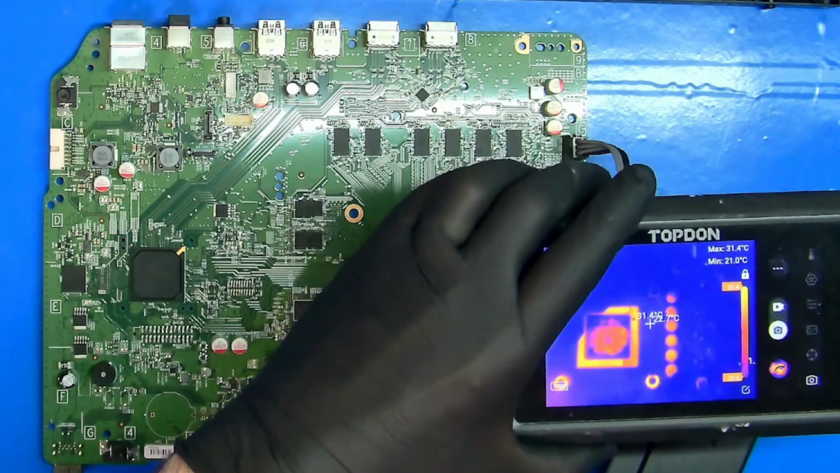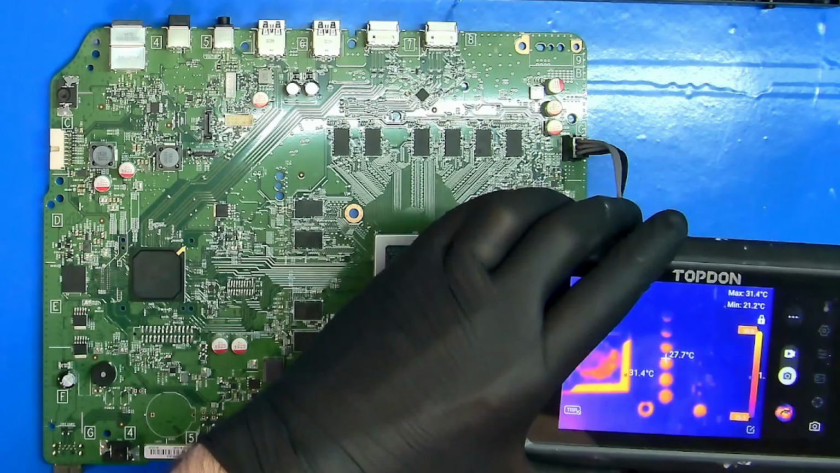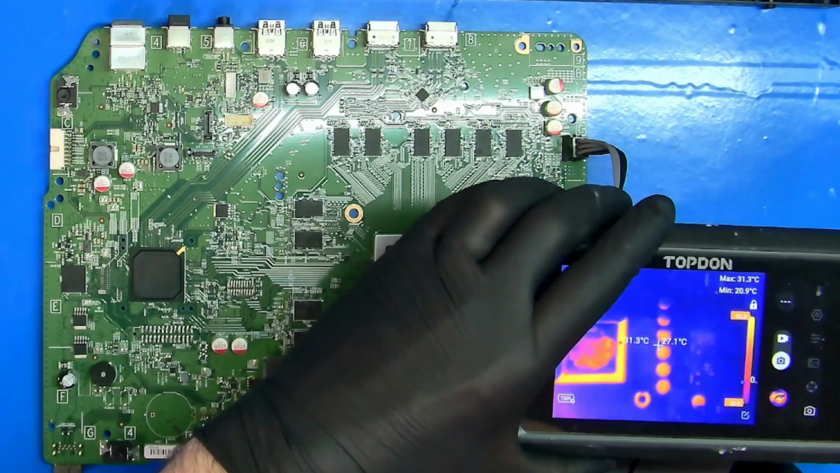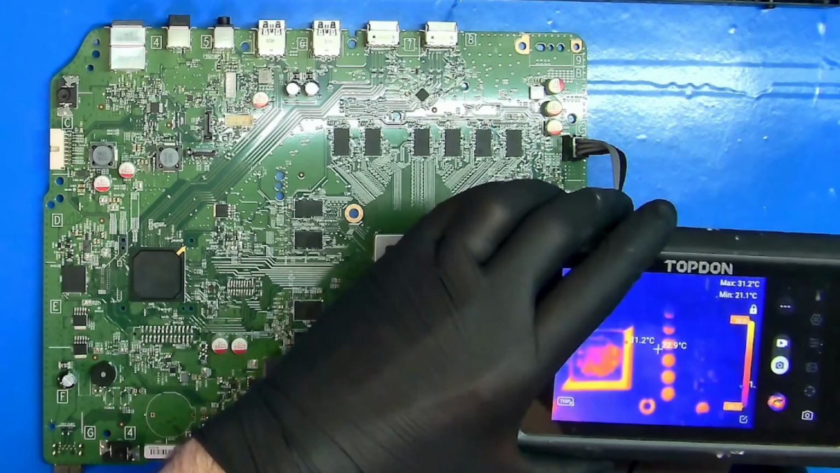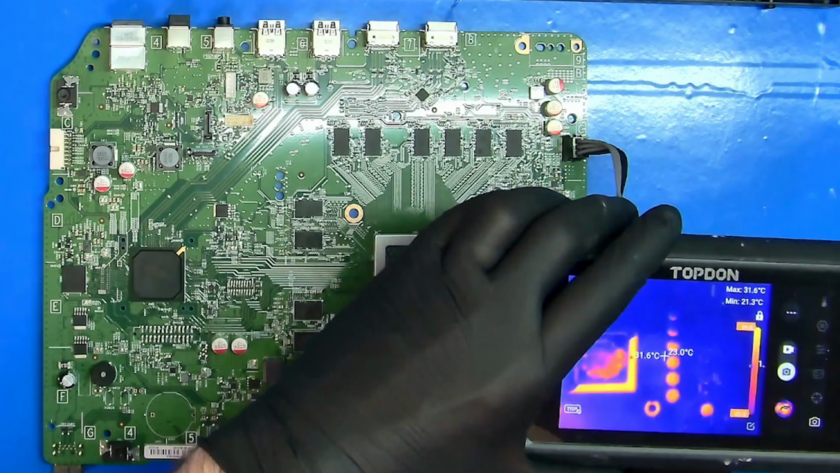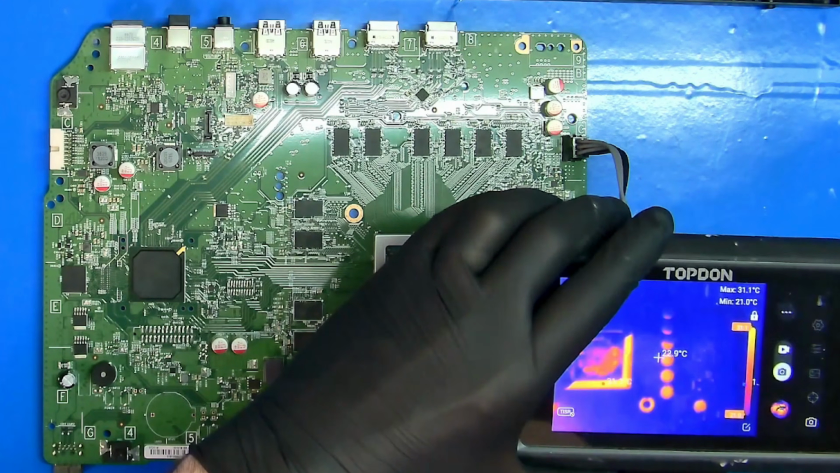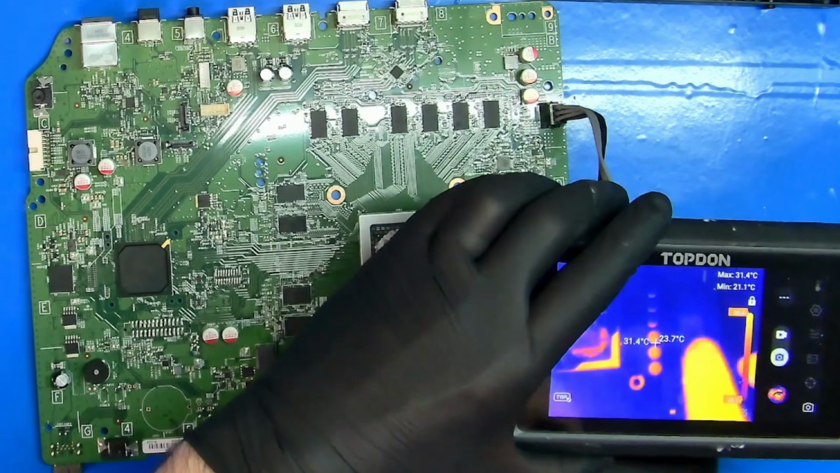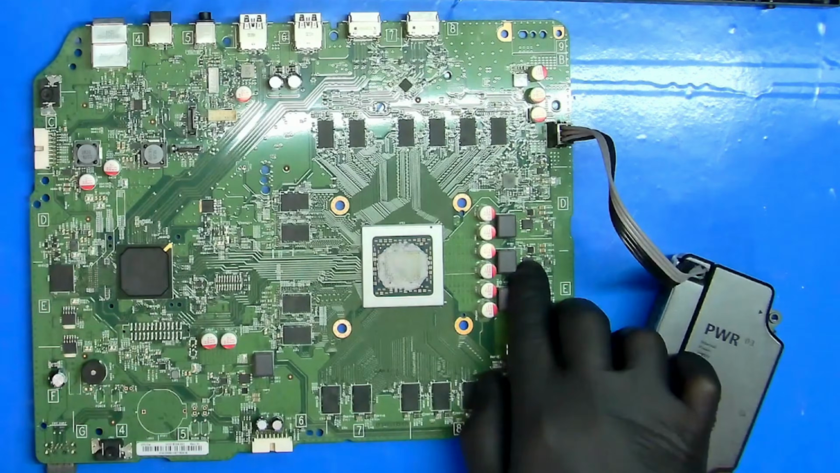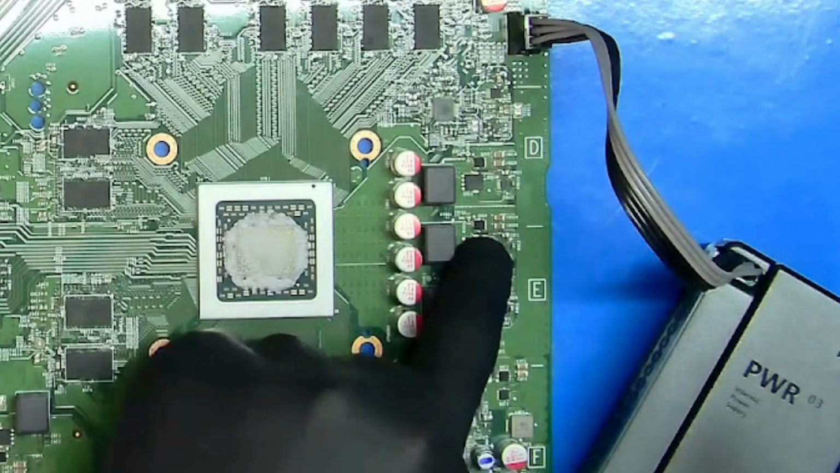First of all, I'll be using a thermal camera to check for any hot or failed components. It's a quick way to spot shorted chips and other faults that may not be visible to the naked eye, and it can save a lot of time when diagnosing power issues. And there you go, it looks like we've found a bad MOSFET. With these Xbox One S consoles, it's always a good idea to check this area first, as in many cases the fault can be traced back to components around the power circuit. Finding the problem this quickly is exactly why I like to start with a thermal camera whenever possible.